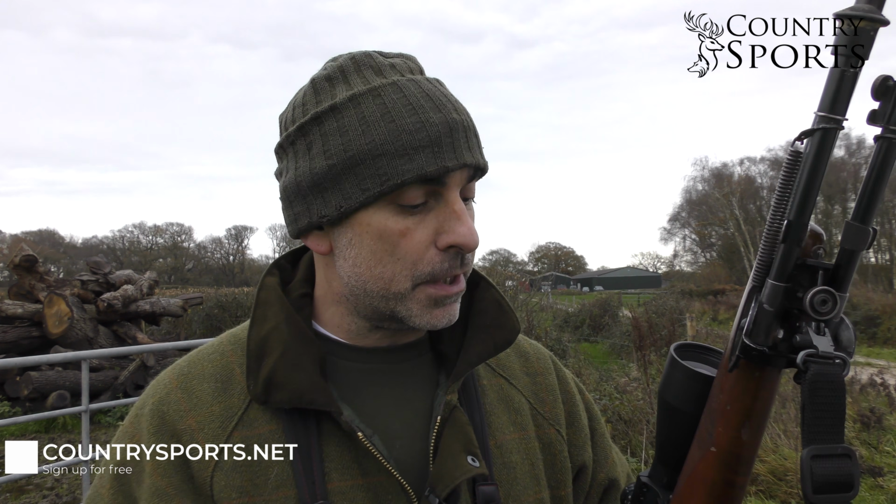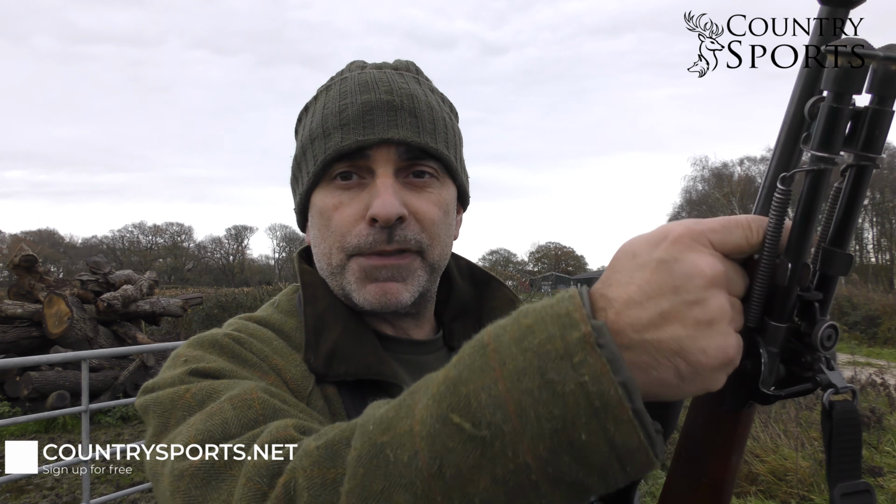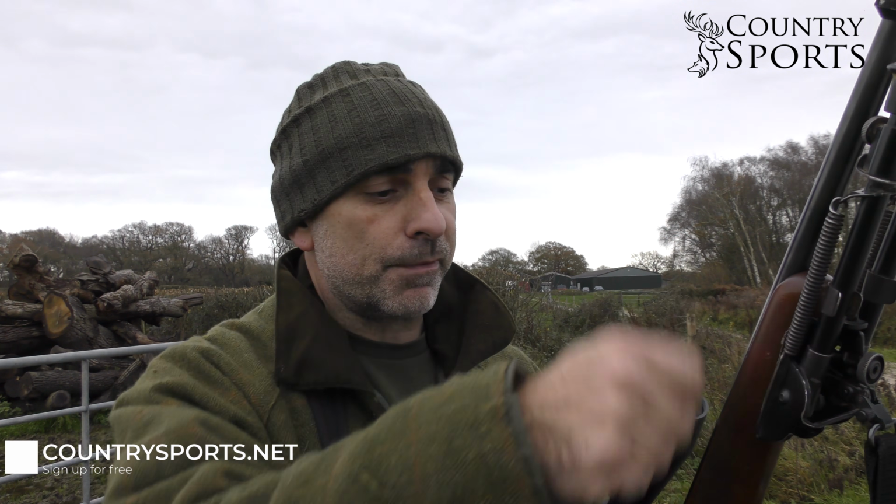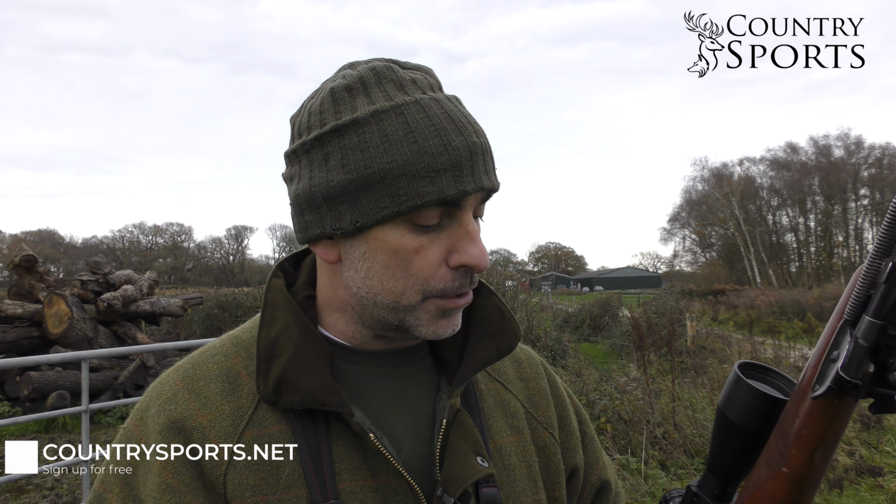So I'm going to just zero both of these scopes in. This rifle was zeroed, but I've stuck a quick release mount on there, so I need to re-zero it, and also I found it wasn't grouping very well, so I've sanded out the barrel channel, because I found that the barrel was actually touching against the stock there. It wasn't free floating, so I've sorted that out, and I've also given it a good rod through, because the HMR never seems to shoot particularly well when it's grubby.